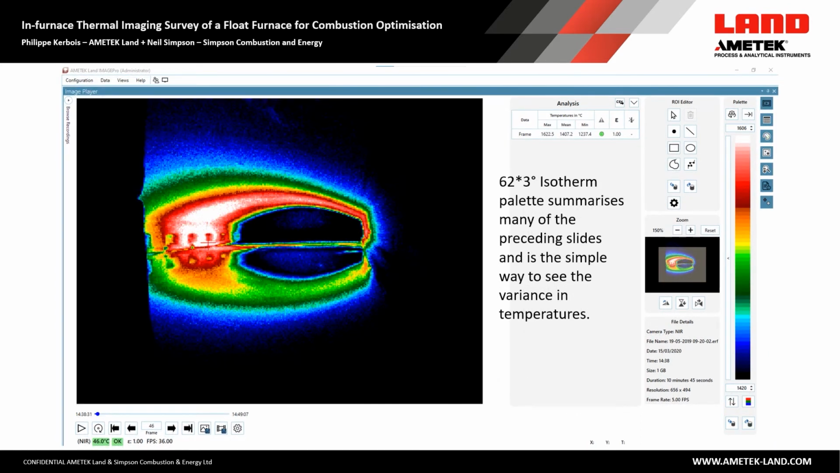And this is a new palette that Land have developed, and basically it's 62 isotherms. And so I've set these so that each color is 3 degrees. So it's 62 times 3 degree isotherms, and that really summarizes all of the preceding slides. And you can see the center of the recirculation. We can see the hotspot. We can see the batch line, the foam issues on either side, and also the tuckstone damage at port 4 and port 5.